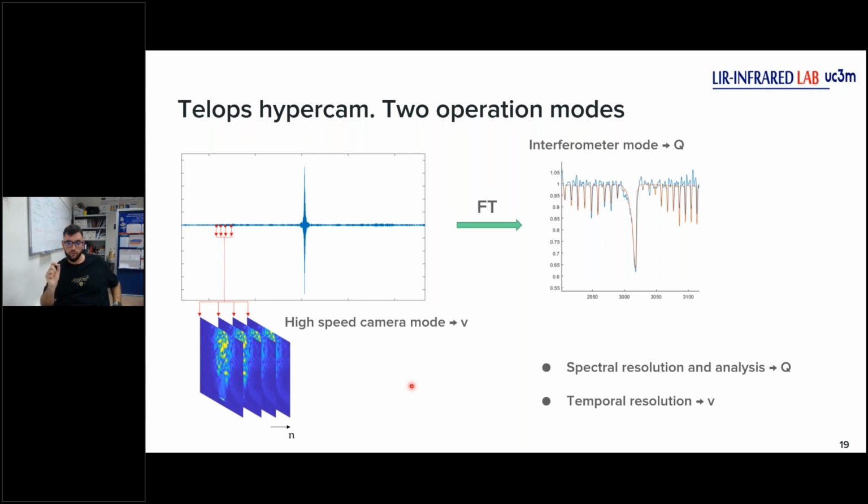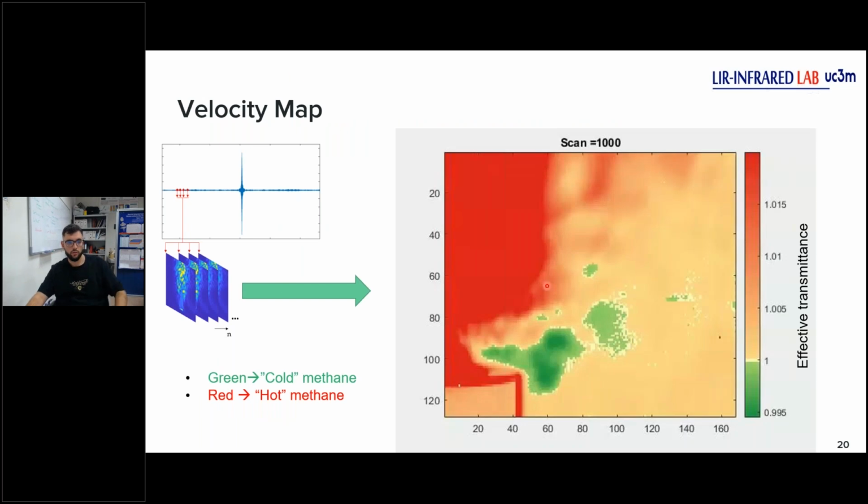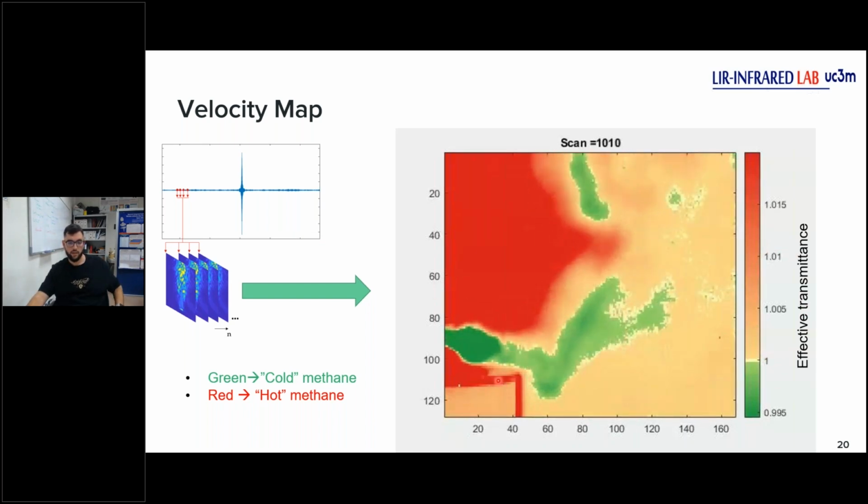Each position of the mirror in the interferometer corresponds to a point of the interferogram, and each point of the interferogram is a frame of an image. If we see the whole interferogram, we finally get a video. Of course, we have one interferogram for each pixel, so if we combine all pixels, we get the frame of the image and then the video. With this mode, here we don't have the interferogram, we have the effective transmittance, because it's better for understanding what is here. I play the video.